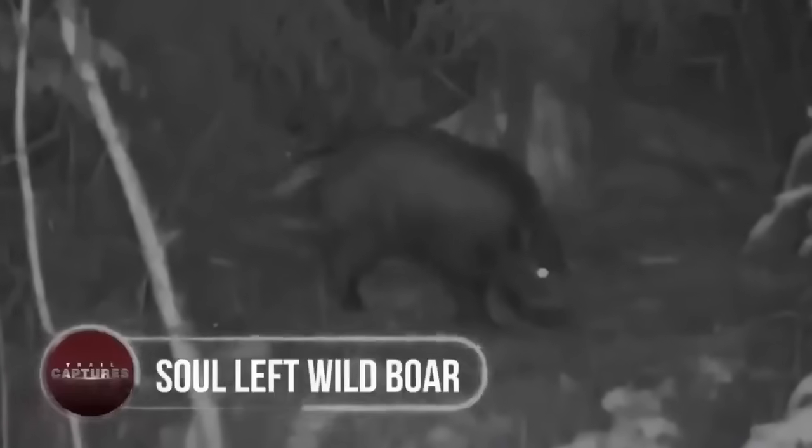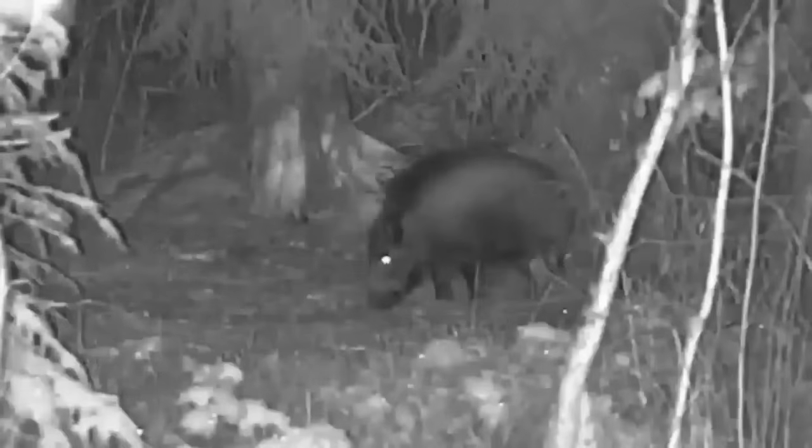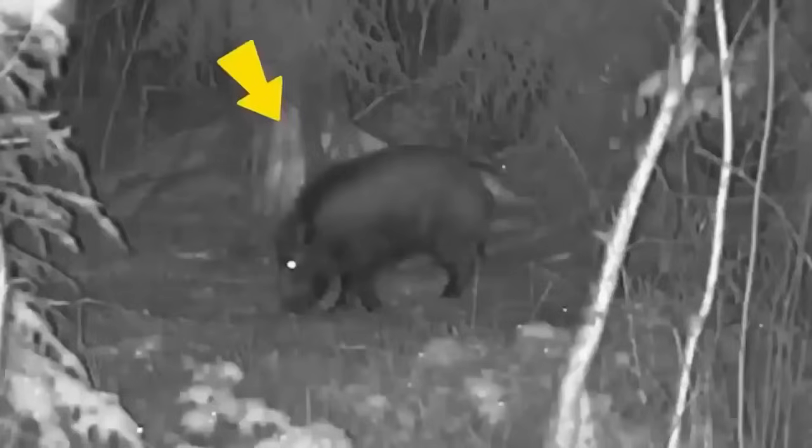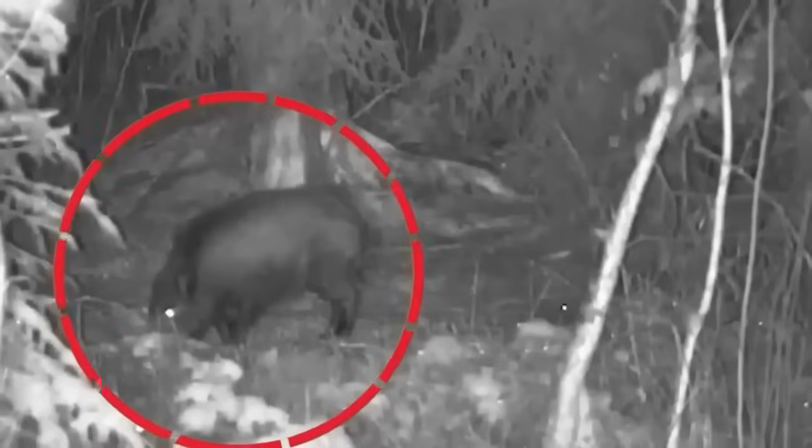Soul left wild boar. This footage might be the rarest one, as it literally shows the most unbelievable and disturbing moment ever recorded. It started with a wild boar strolling normally, and this is exactly what trail cams are meant to record. But within a few seconds, the whole scene changed as the animal fell on the ground and struggled hard to stand back up.